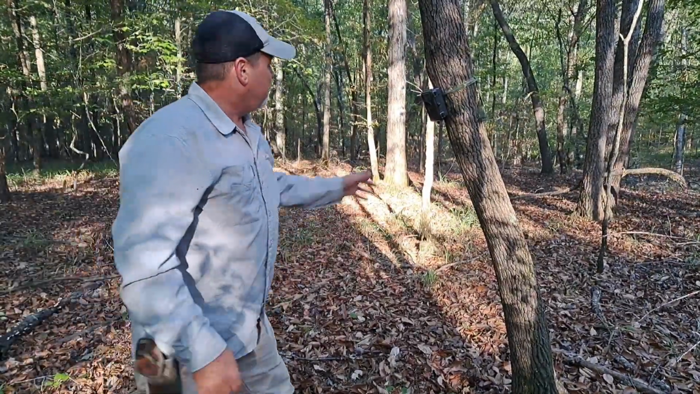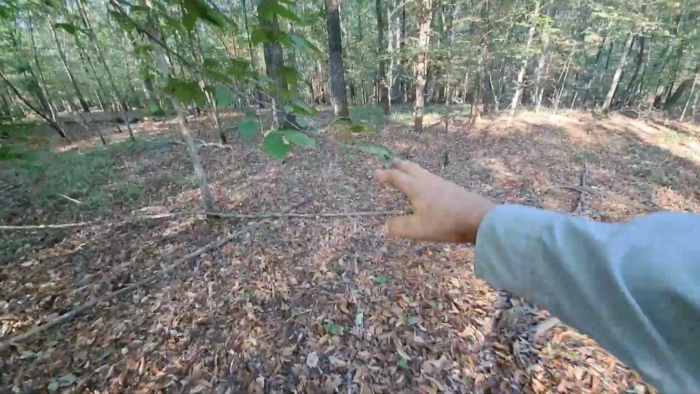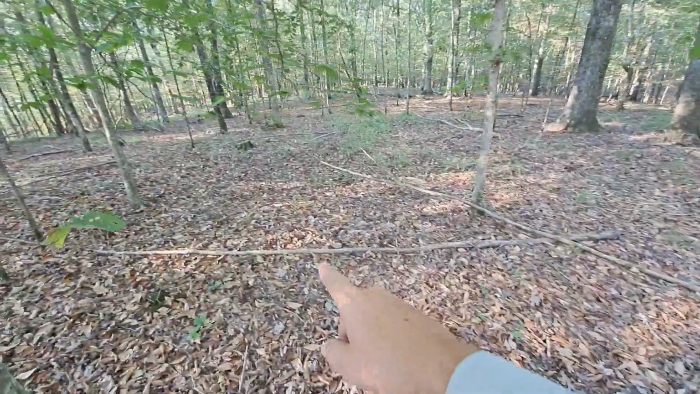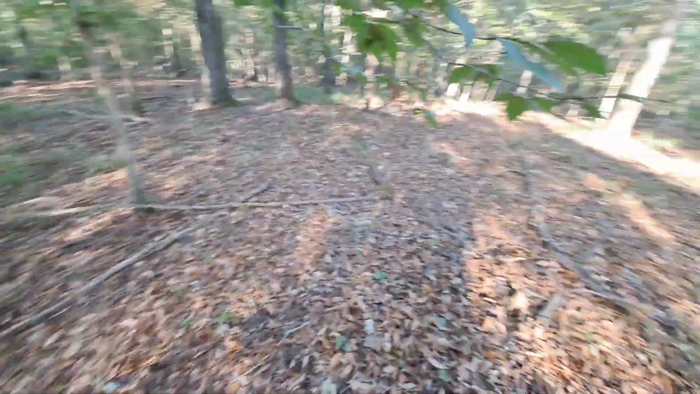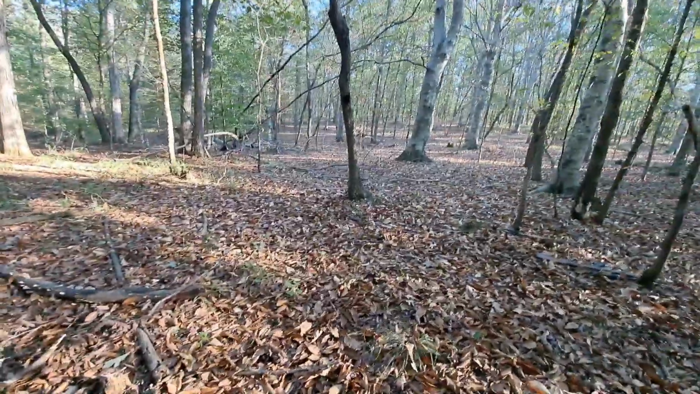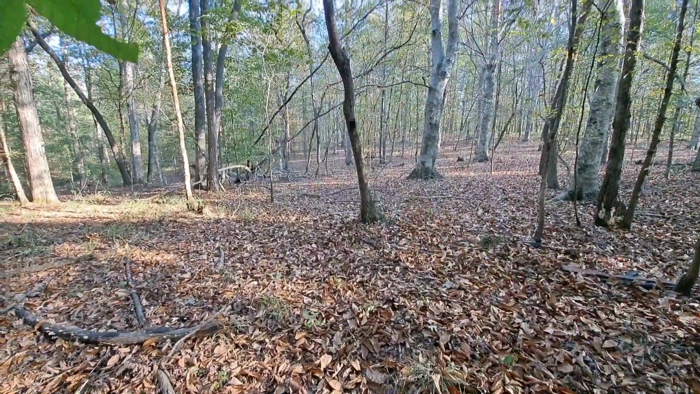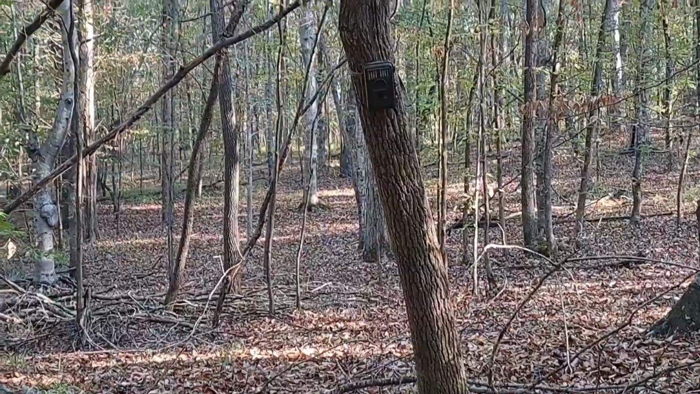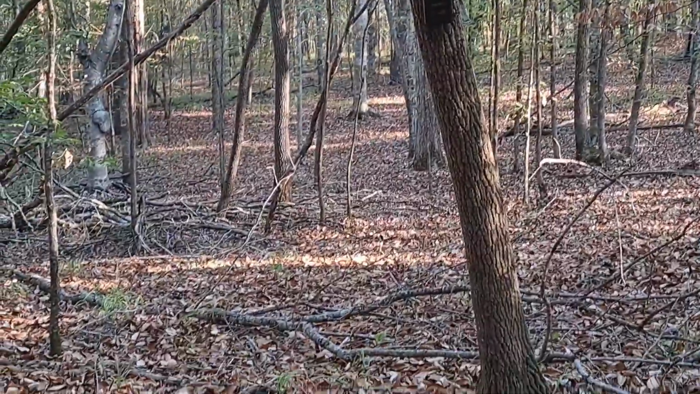That ought to do it. Right here is where I'm expecting them to come to. Right here or right over there. And you can see our camera right here. So I think we'll be in good shape. It looks like it's pointed right at this spot, and it's spaced down enough that it should get a good picture at nighttime.